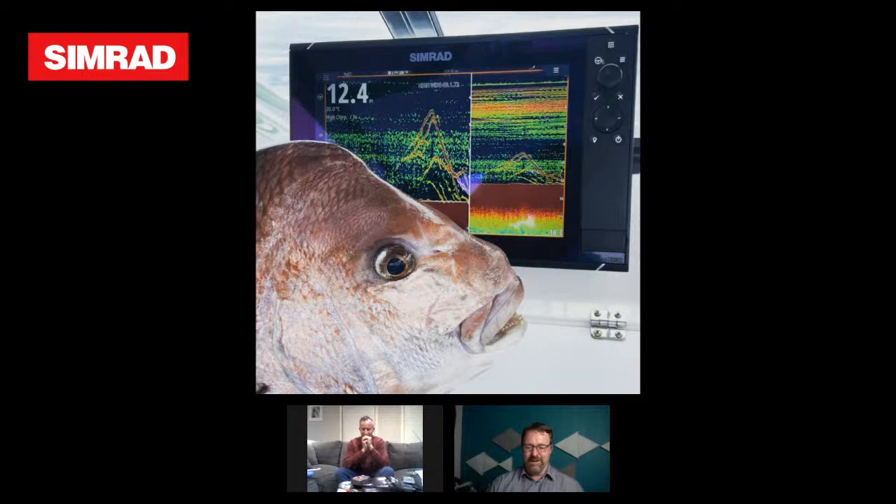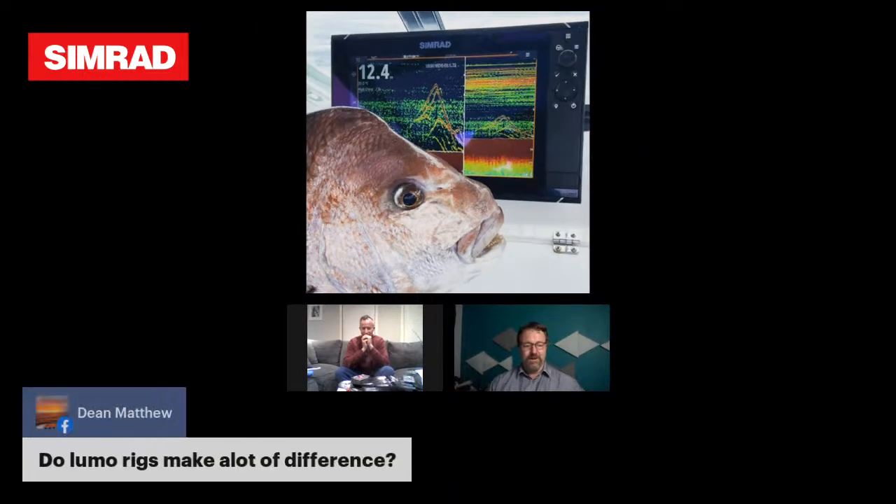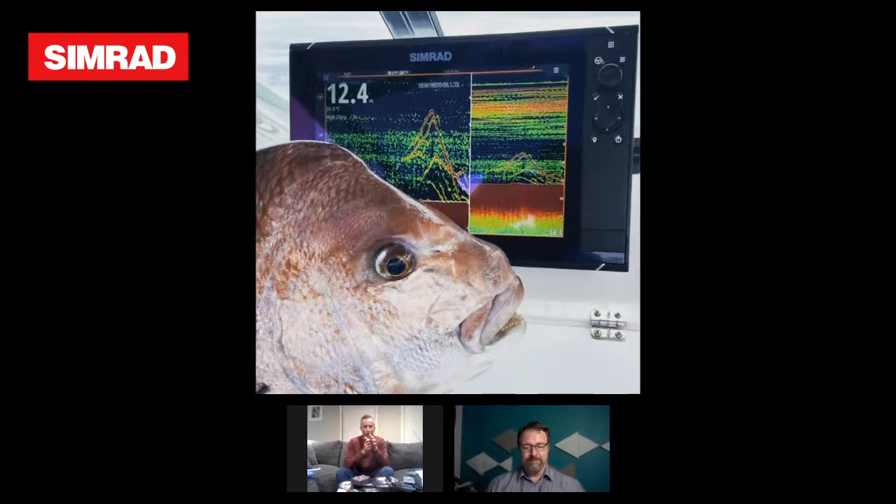In fact, we've got one from Dean already. He's asking about Lumo rigs, mate. Tell us about Lumo rigs. Do they help? Yeah, look, it's a funny thing. Snapper I believe are a predatory species, and I think people need to get it through their head, Greg, that here we fish a dead pilchard on the bottom or a dead whiting or whatever. Snapper don't swim around the ocean eating dead stuff off the bottom. They swim around eating live stuff, and off Lakes Entrance and places like that, and up the New South Wales coast, they love a big live slimy or a live squid and stuff like that.